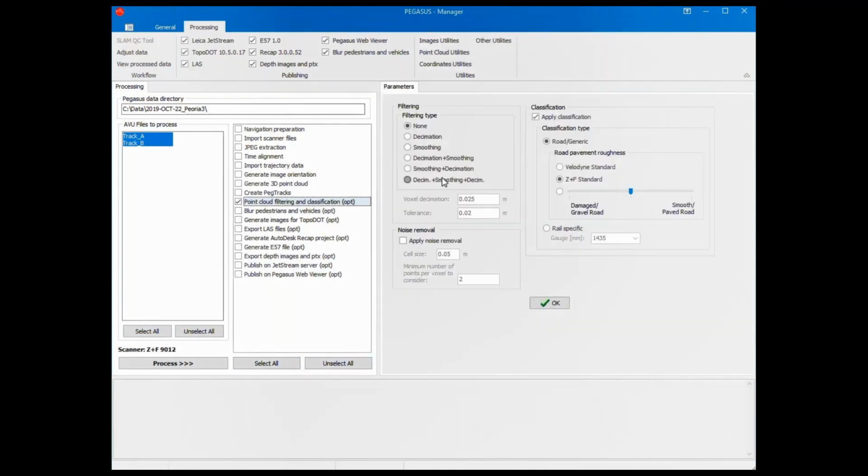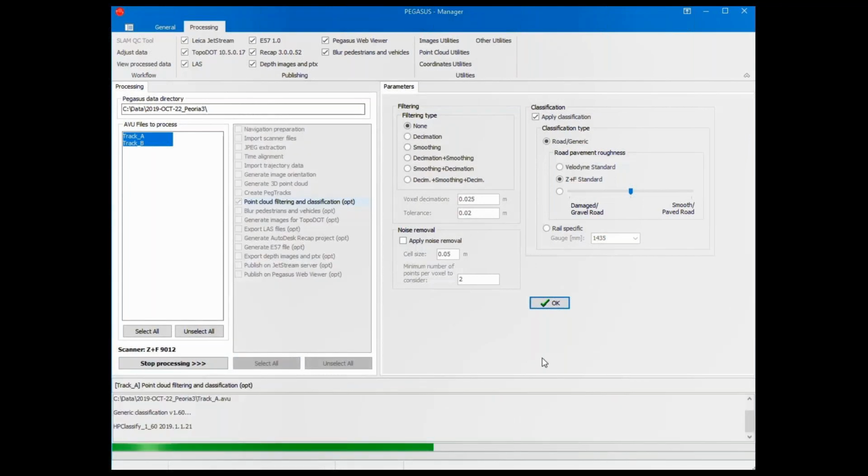In the Pegasus Manager Automatic Processing module, classification is included with the point cloud filtering and classification batch function. The parameters allow the user to select the appropriate road roughness profile for calculating the classification.